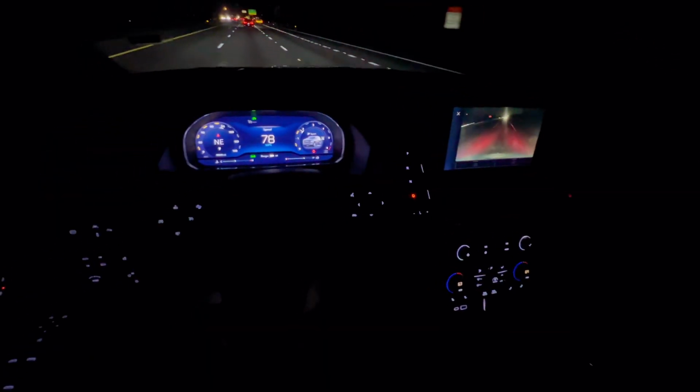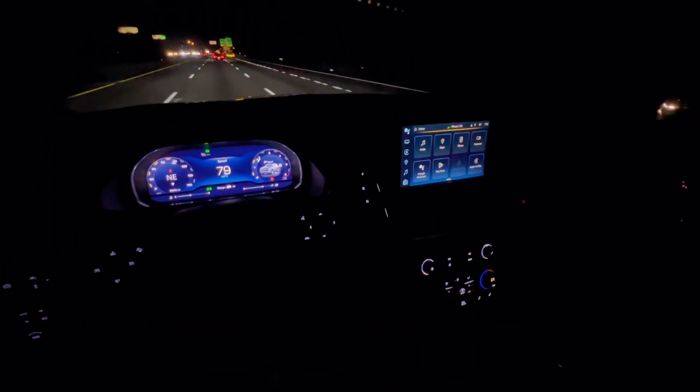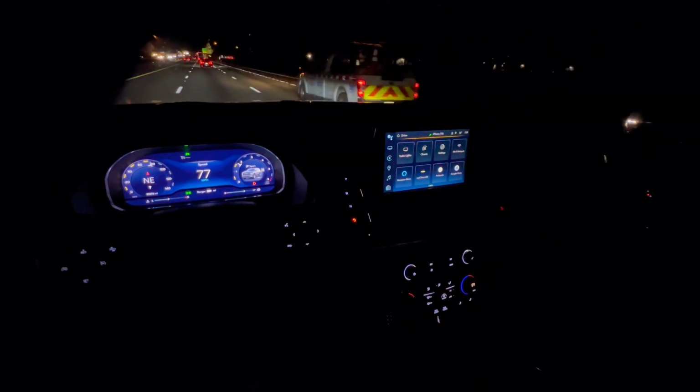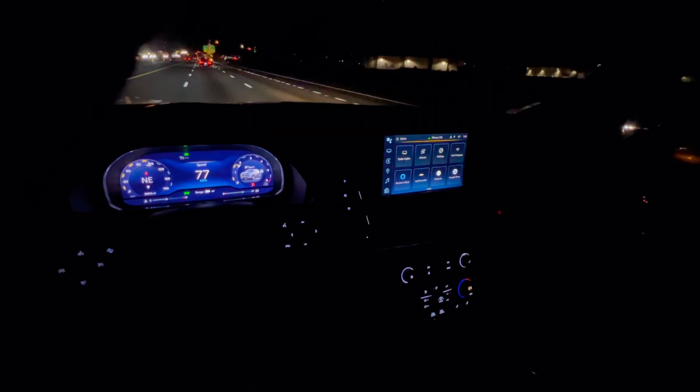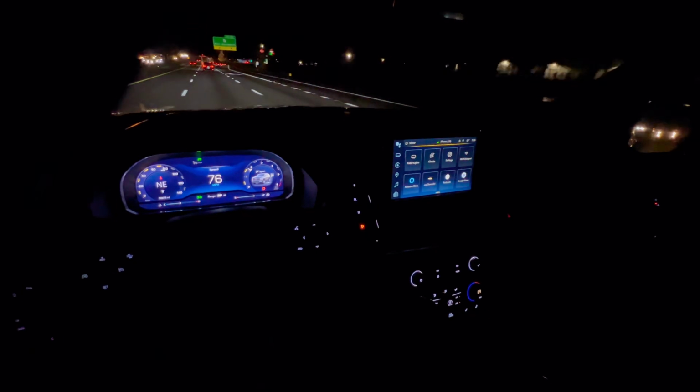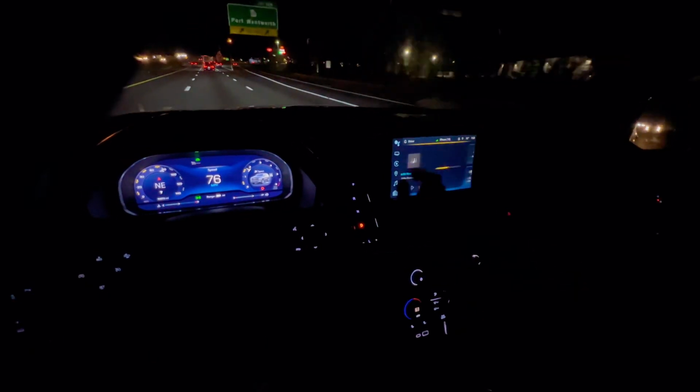I'm gonna take it off this camera. You got maps, you can get Google Maps on here also, but we're not going to be using that. What other things they got through here? I mean, Google Assistant, Apple CarPlay, which I got. We got climate, trailer lights, my Chevrolet podcast, hotspot, all that little good stuff.